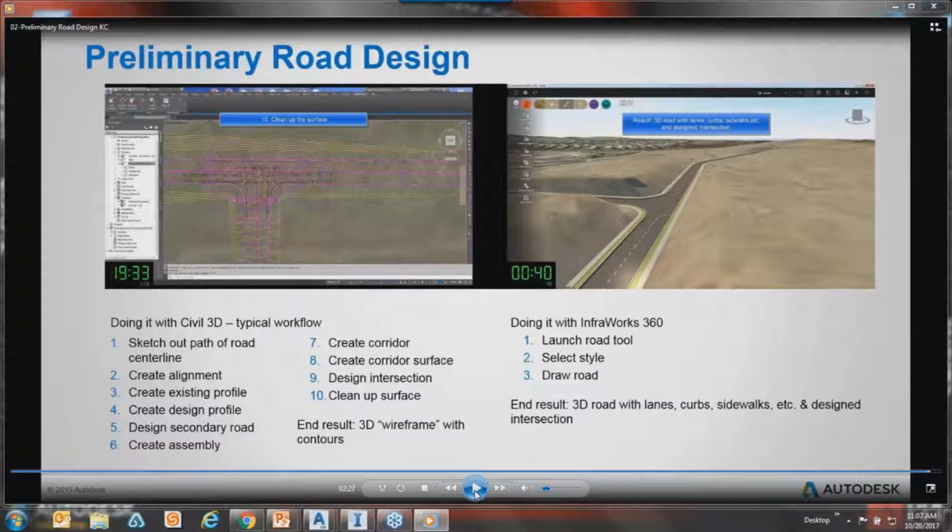Again, and I want to underscore this, in no way am I saying InfraWorks is better or anything like that. It's a tool for the preliminary design of this. I'm not trying to create a competition between the two. They work and enhance each other. We can see that here in this simple step, and that really would be about 40 seconds to do.